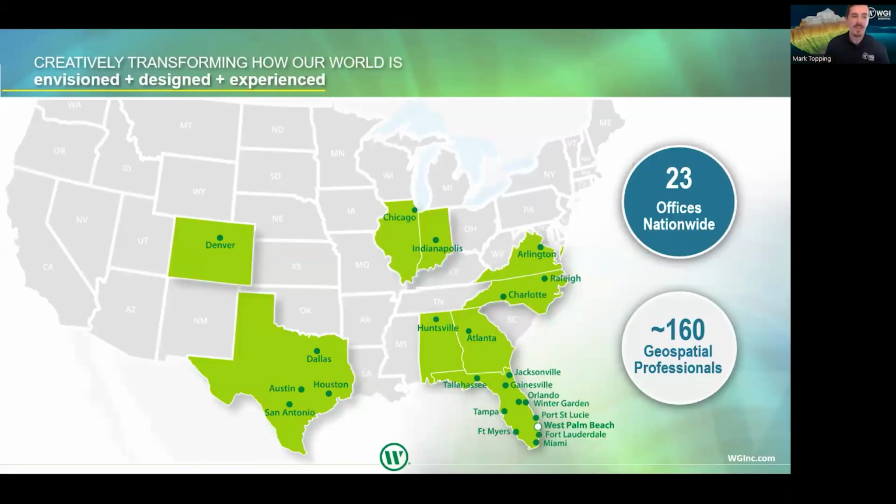So who is WGI? WGI is a multidisciplinary consulting and engineering firm based out of West Palm Beach, Florida. We have a number of divisions and we operate nationwide. We specialize in transportation engineering and design builds. We do civil engineering, we do buildings, we provide environmental services.